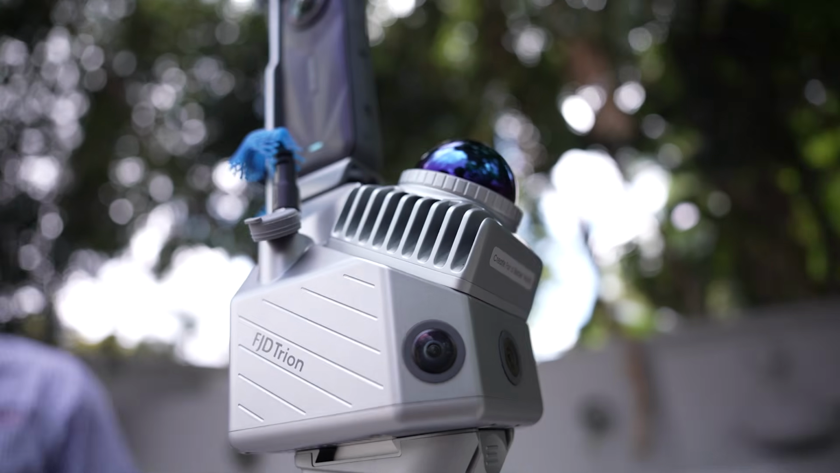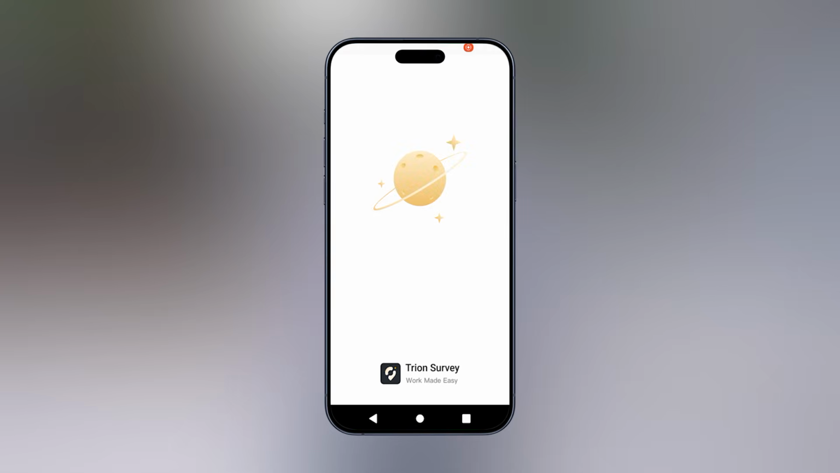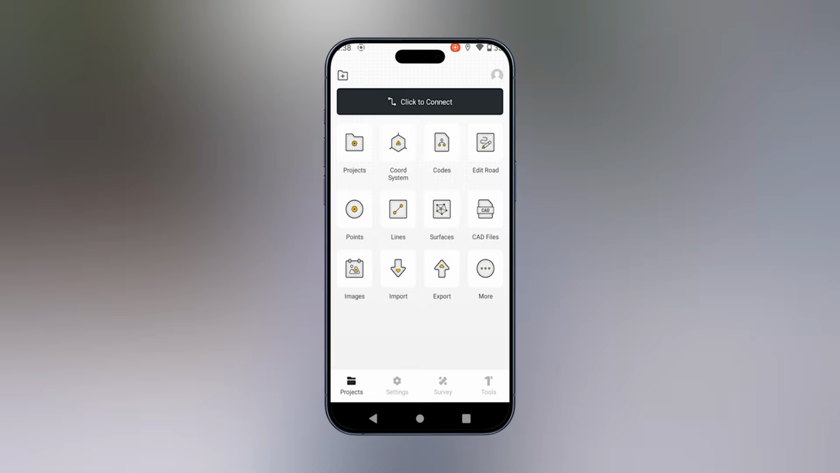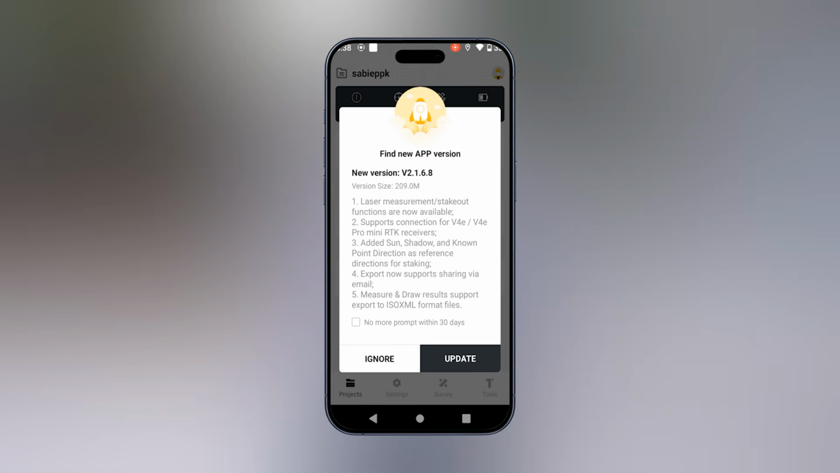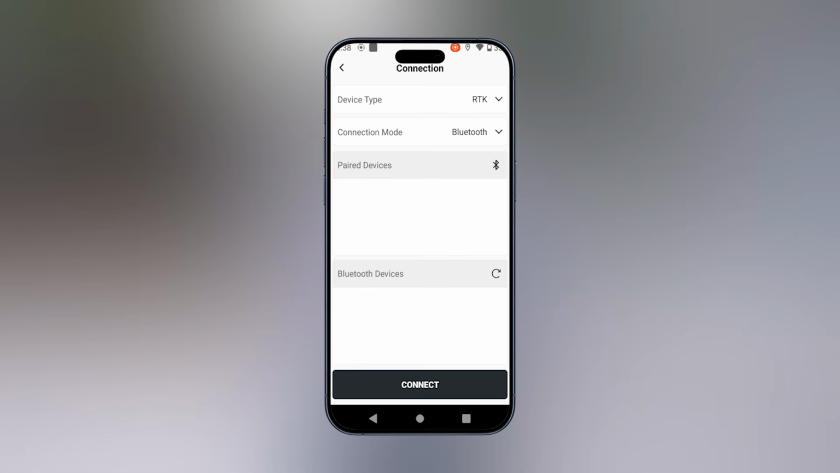In this video, we will walk through a PPK workflow using the FJD Trion P2 scanner and the V10i base station. The first step is to set up static recording on the V10i receiver. Let's do this by using the SOM Survey app. In SOM Survey, let's go to Settings, then Connection.